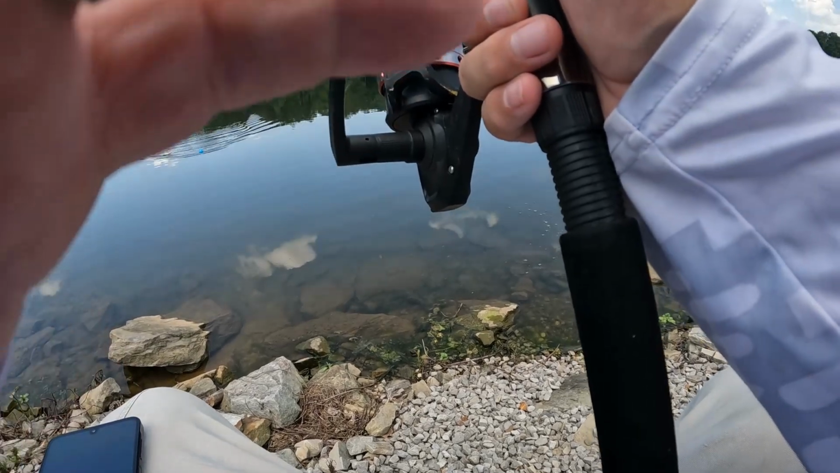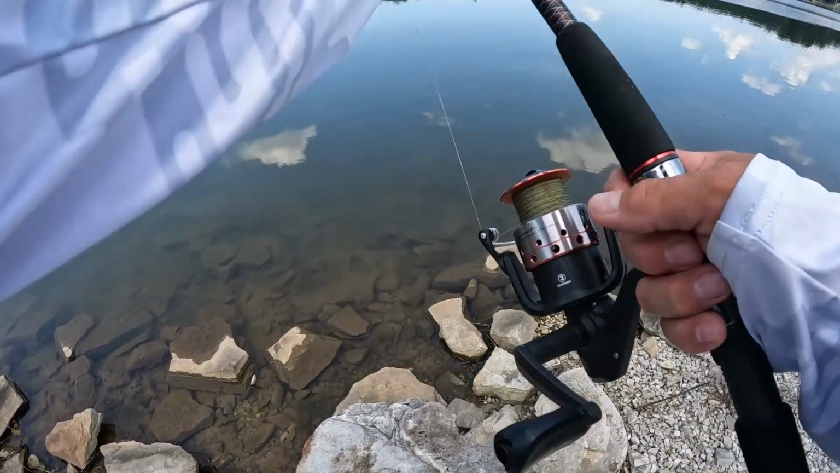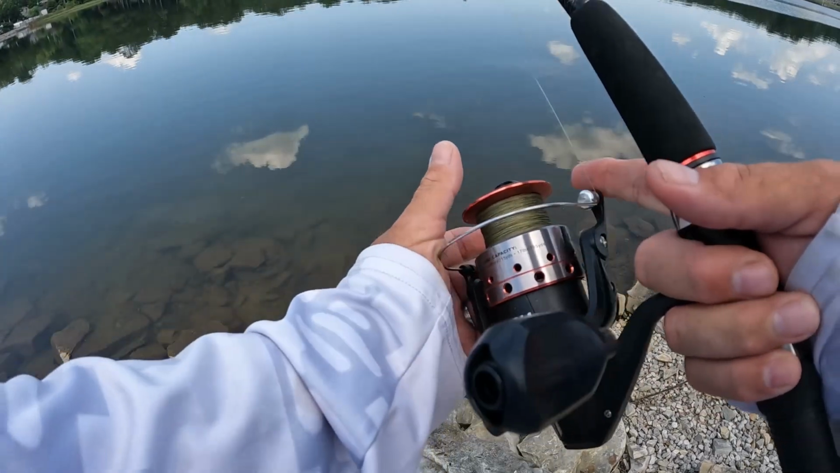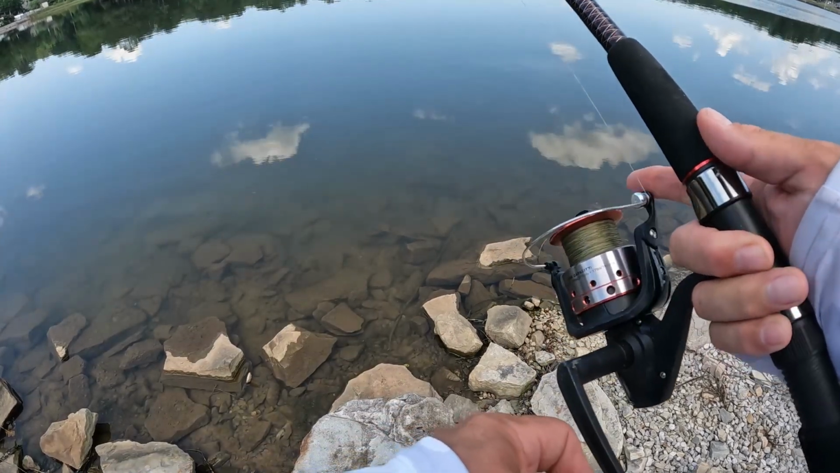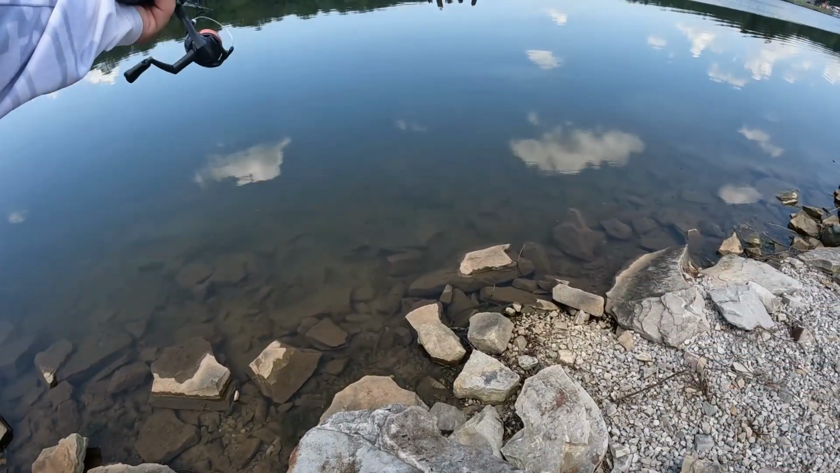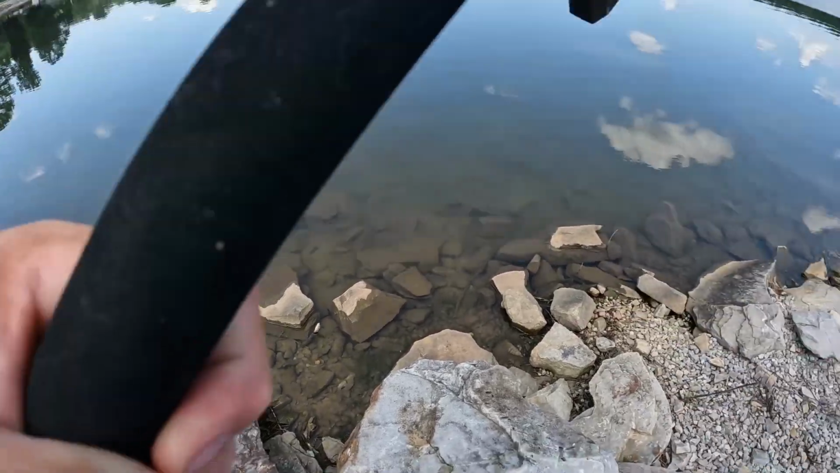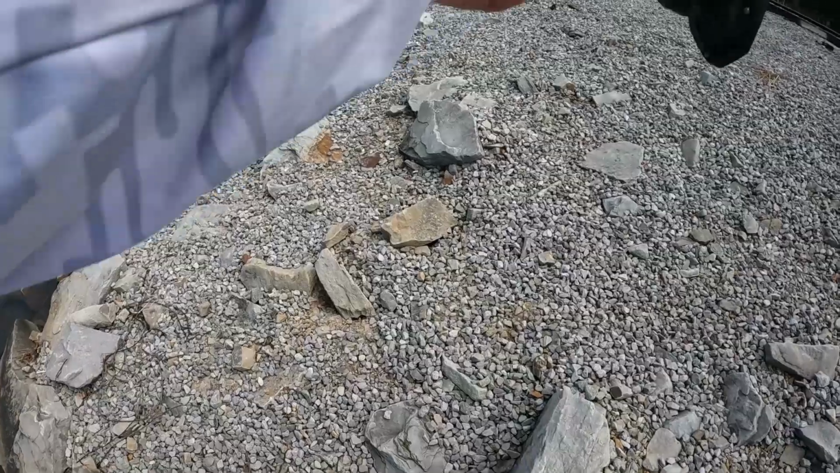This is good stuff. All right, bring y'all back. Here we are over here next to the dock. We've got to make a decent cast here and not hit the dock. Holy crap.